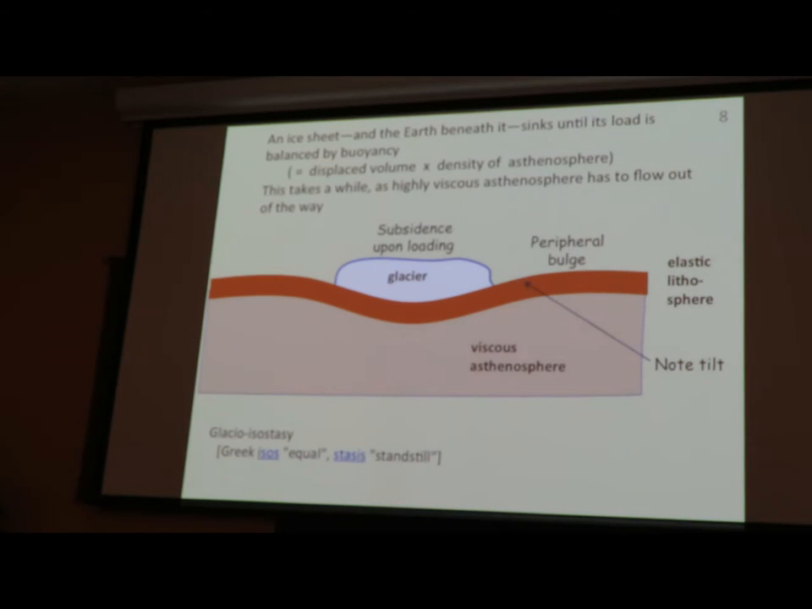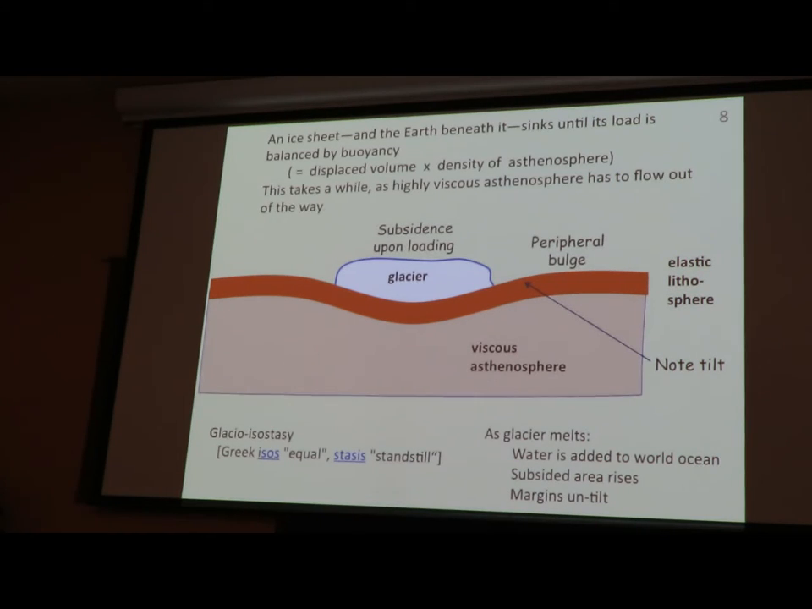And if you melt the glacier, the bulge collapses, this part rises up, and it untilts. And also, the water in the glacier is added to the world ocean, and sea level rises everywhere. Sometimes the land rises faster than sea level does, and so, for example, around here, as the glaciers melted, sea level fell locally. The world oceans were filling up, but the area underneath the glacier was rising even faster than the